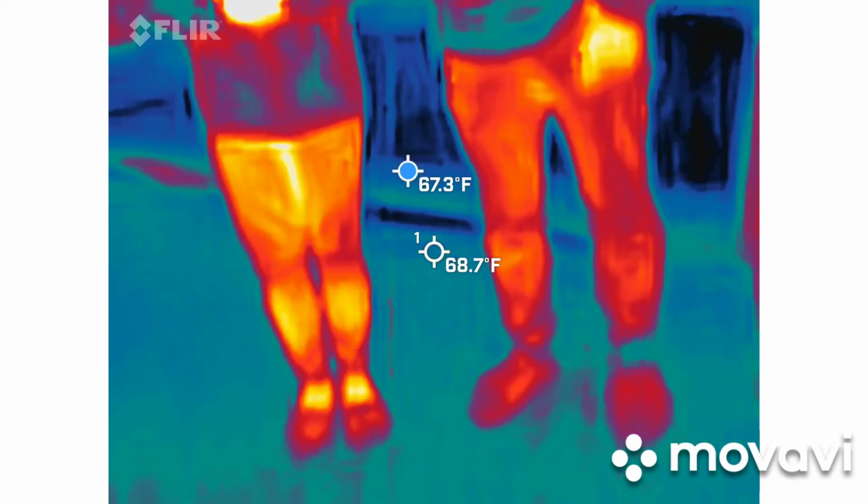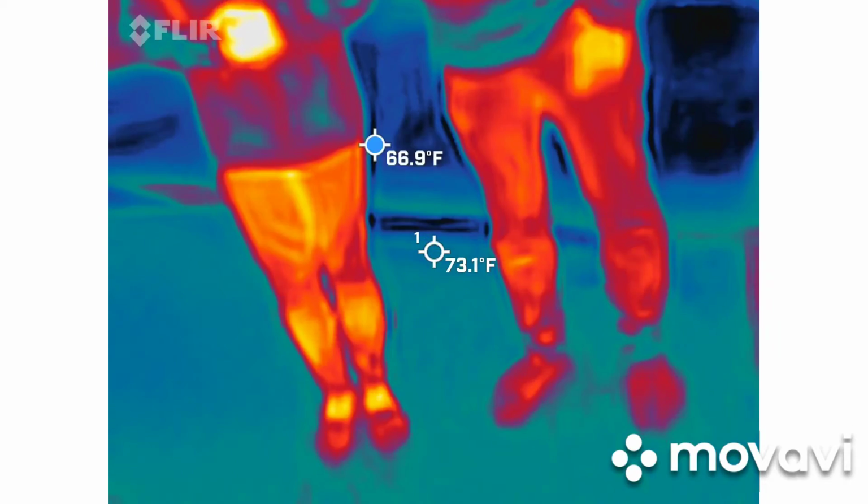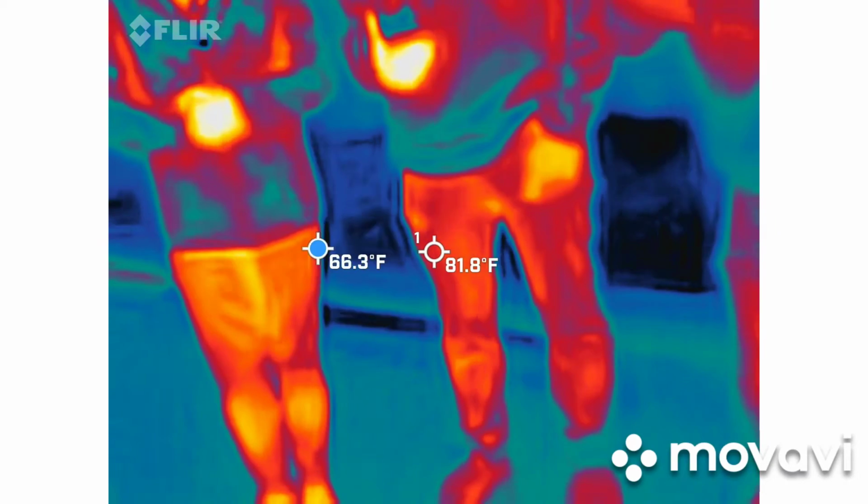By the way, sweetheart, your hand is covering the camera. The camera's right here, underneath your left hand. There you go. Perfect.